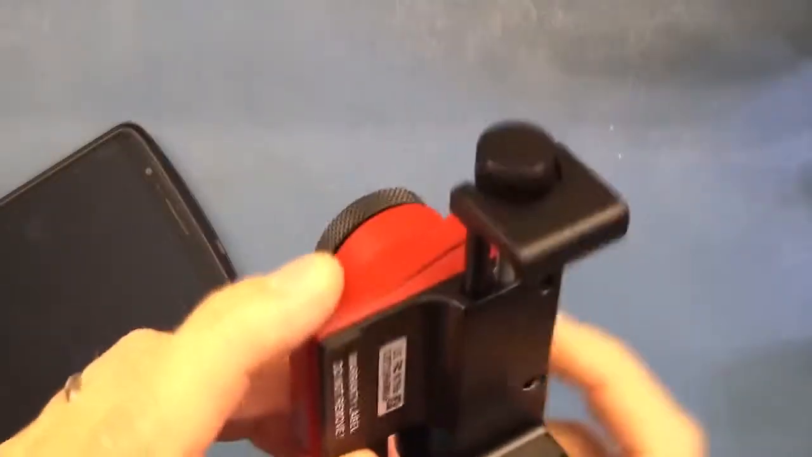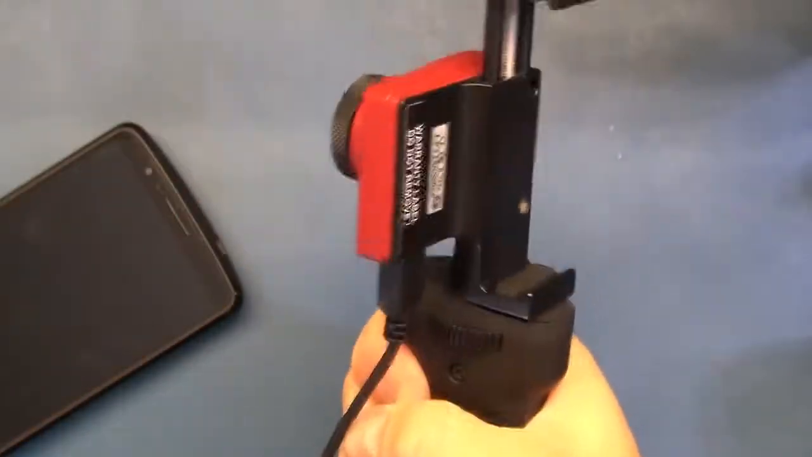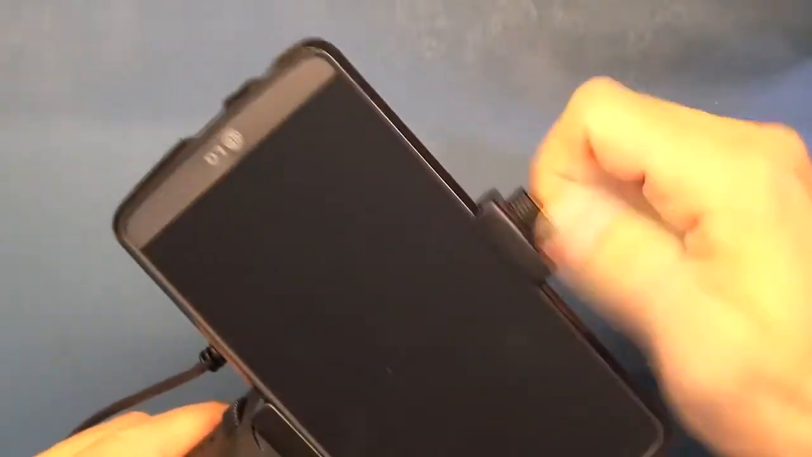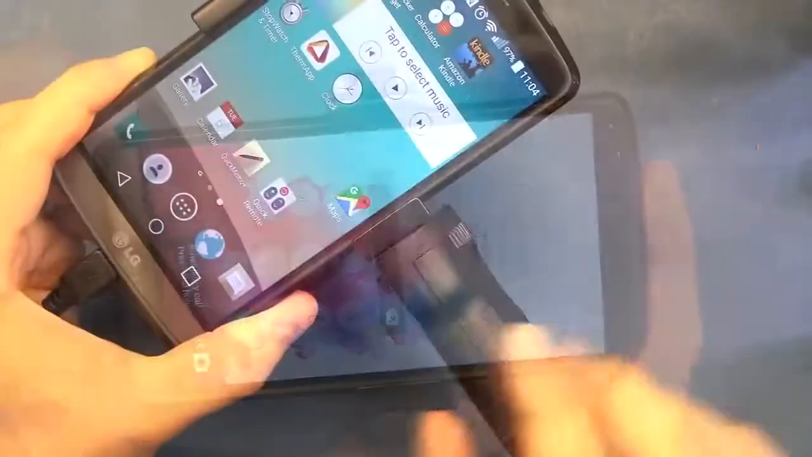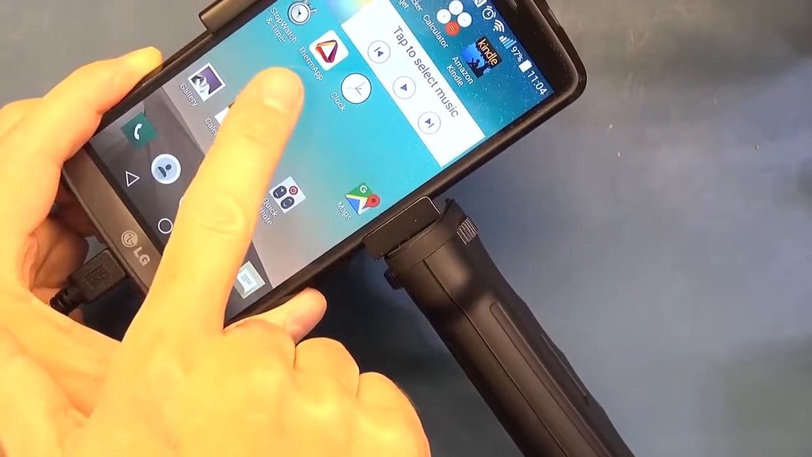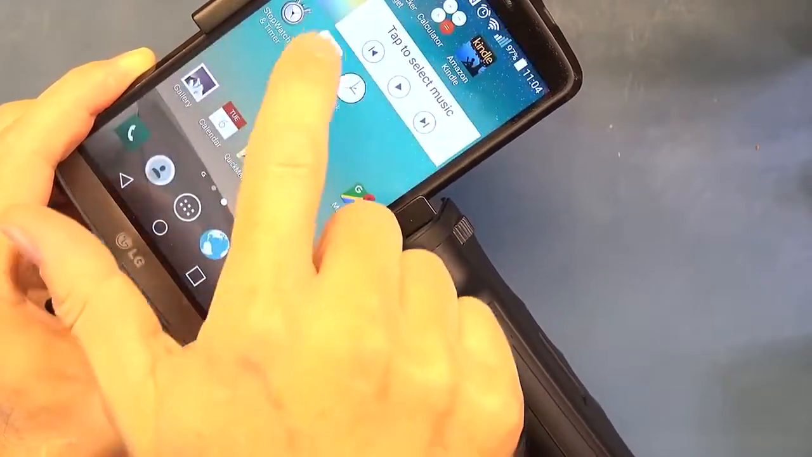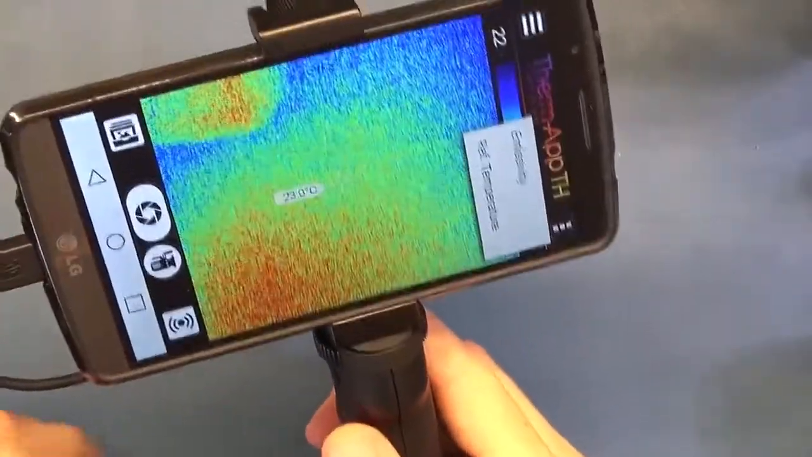Once you've got this connected up, of course you don't need to connect the handle to this. You could just have it on the phone and hold it in front, but I must say the ergonomics of having the handle make it far easier to use. We'll then simply slip it in, give it a little squeeze, and it's held there nice and securely, and simply put the USB cable in. And then you're ready to go. On your phone, you simply go to the Google Play Store and you search for Therm app and you download the application. Double click that and you fire up and you've got your infrared camera operating.